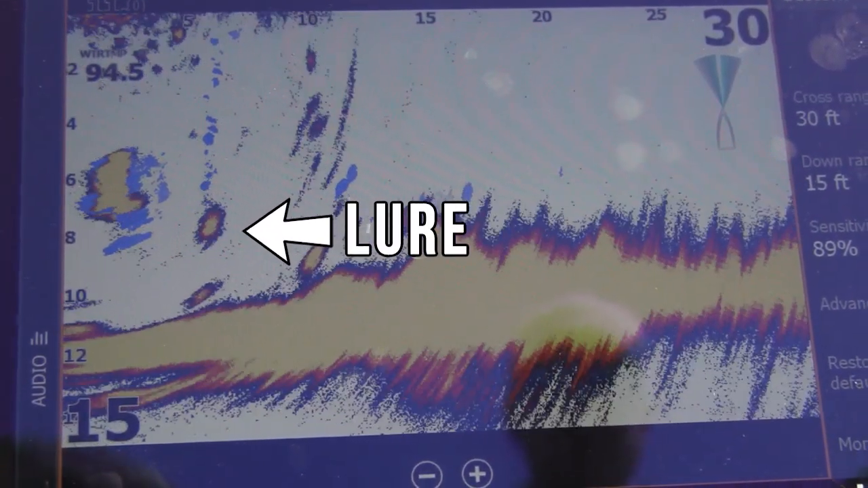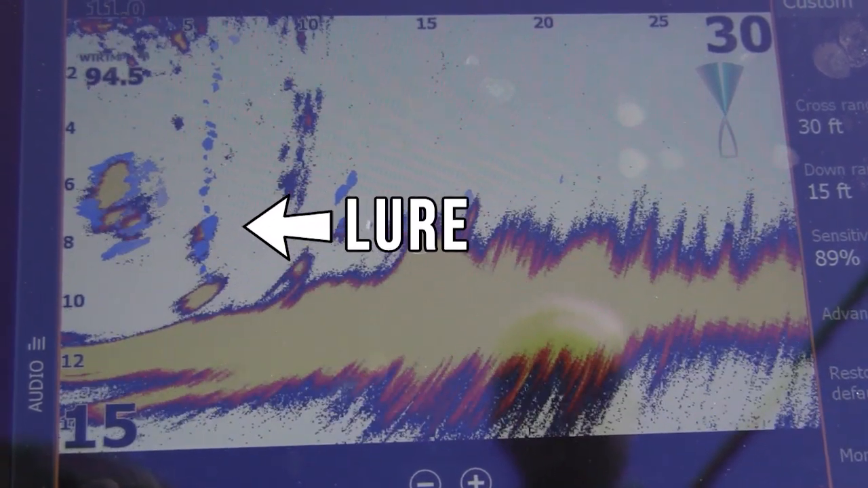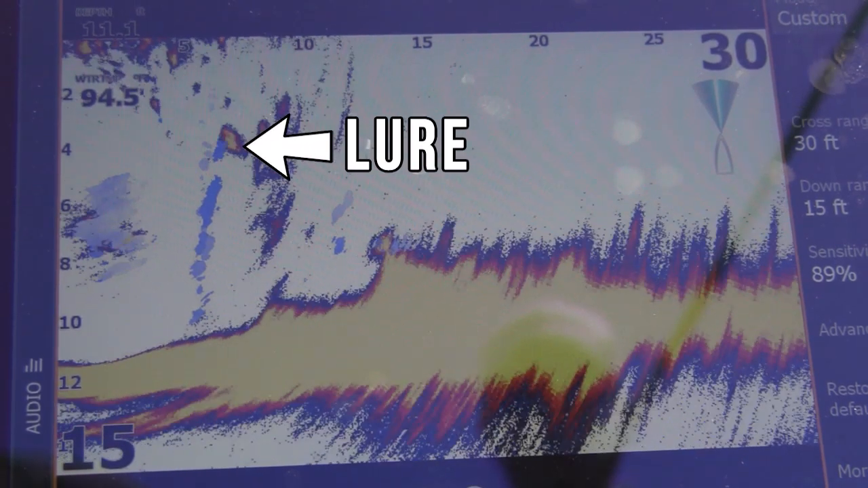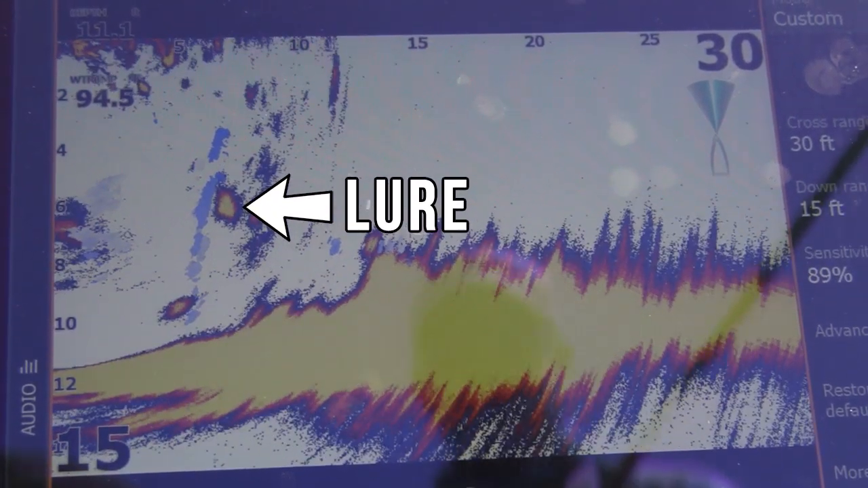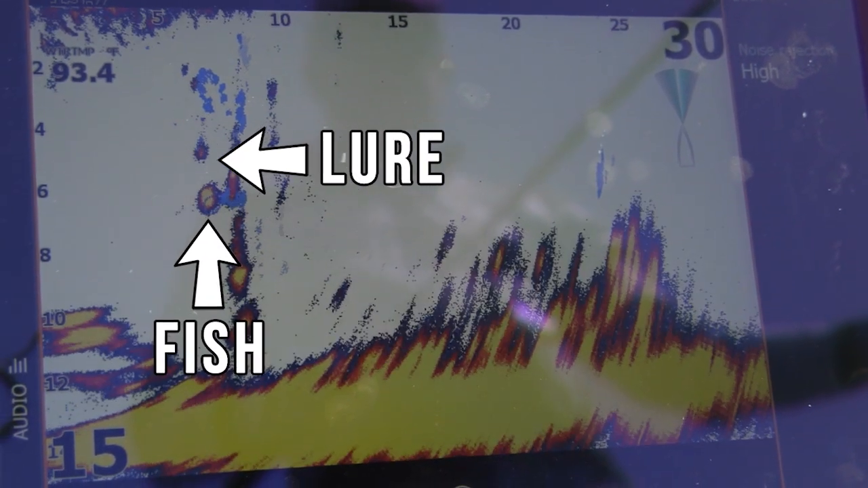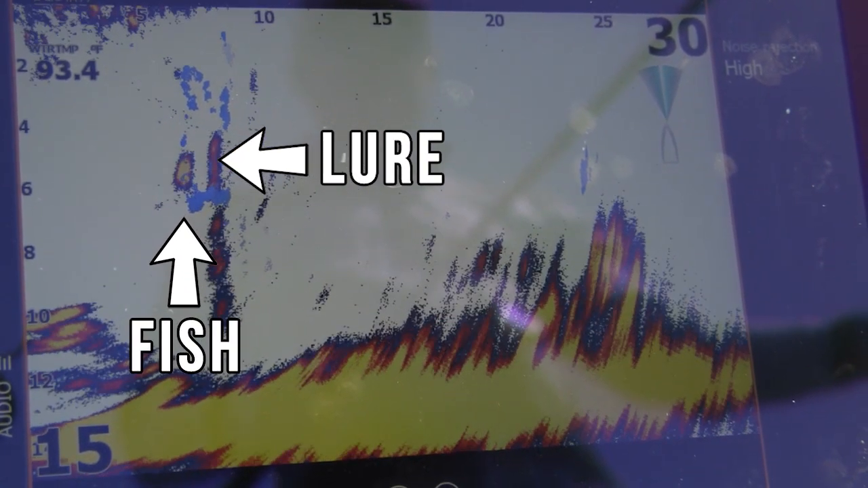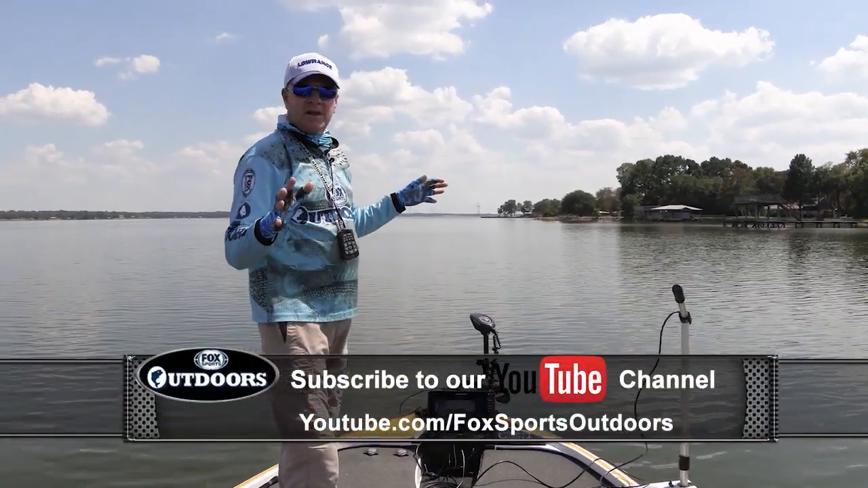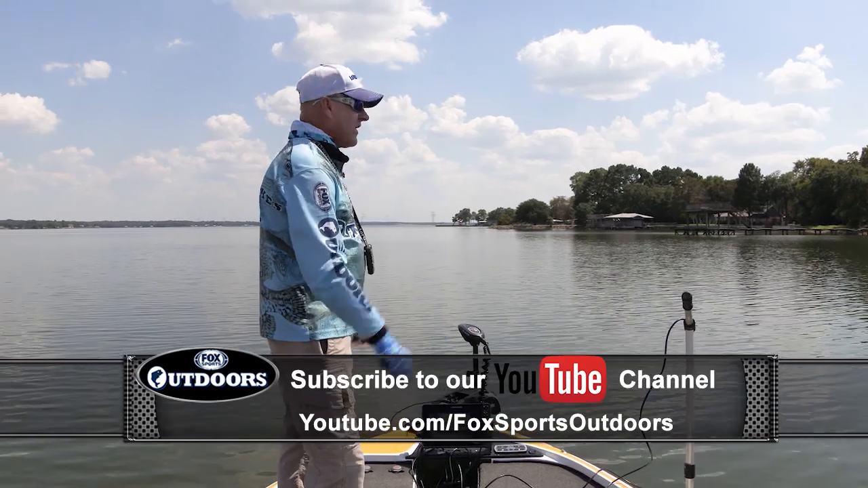Here's what my lure looks like. I'll drop a lure in here, let it go down. Okay, it leaves a little blue trail right there. There's what my lure looks like, and I'm jigging it up and down. So you can watch your lure, and then occasionally if there's a fish, you can actually watch your fish swim over, eat your lure, and you can see the fish fight his way to the surface. It's just an incredible tool. We'll experiment some more with it today and see what else it'll do, but it showed me that fish anyway.